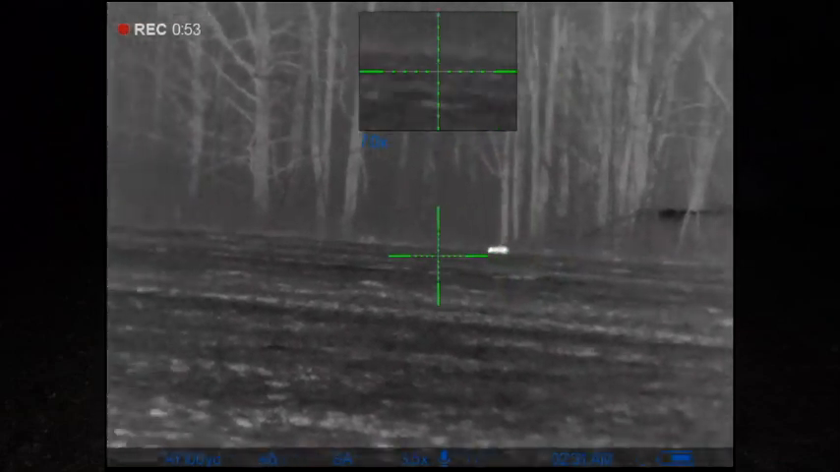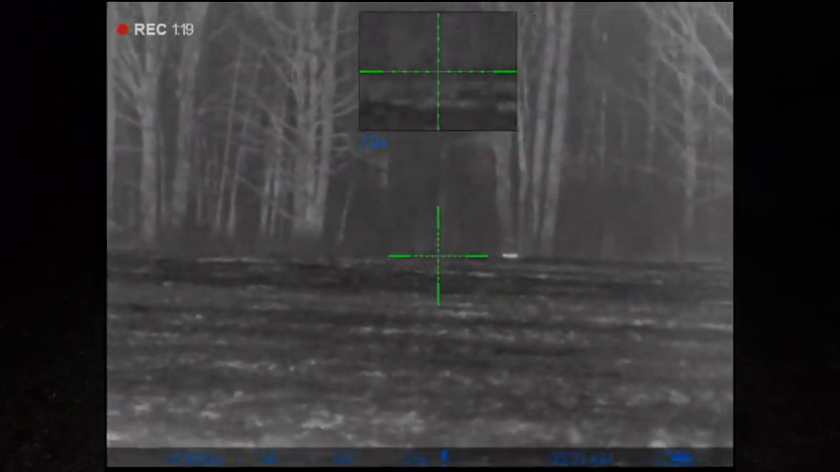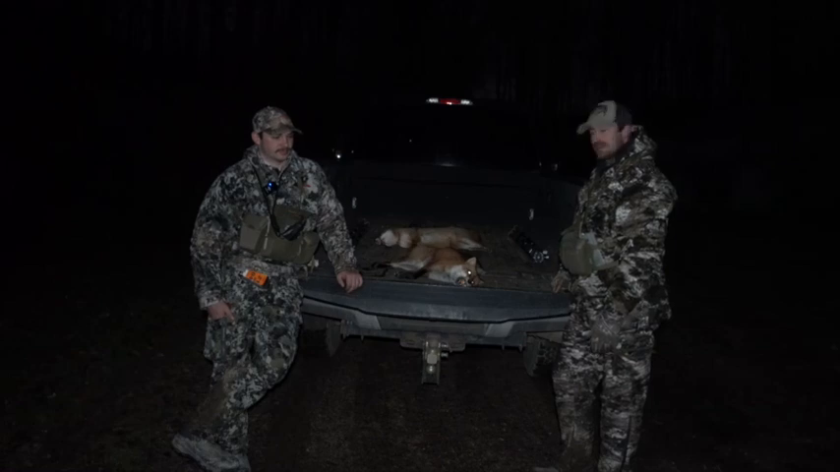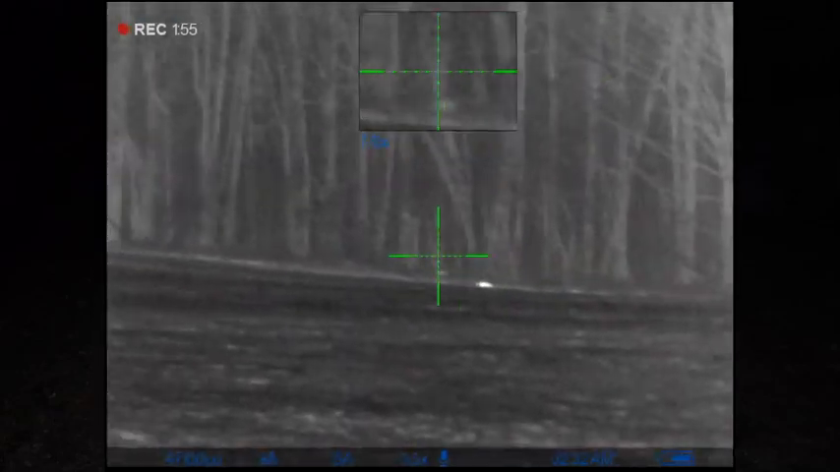I said, you ready, but Brad didn't quite hear me. He said, what? I thought he said no, so we waited a little bit longer. It got maybe 20-30 yards farther away, but it gave us a shot. We figured, moving away, we might as well take the shot and put her down. But there wasn't much to it.